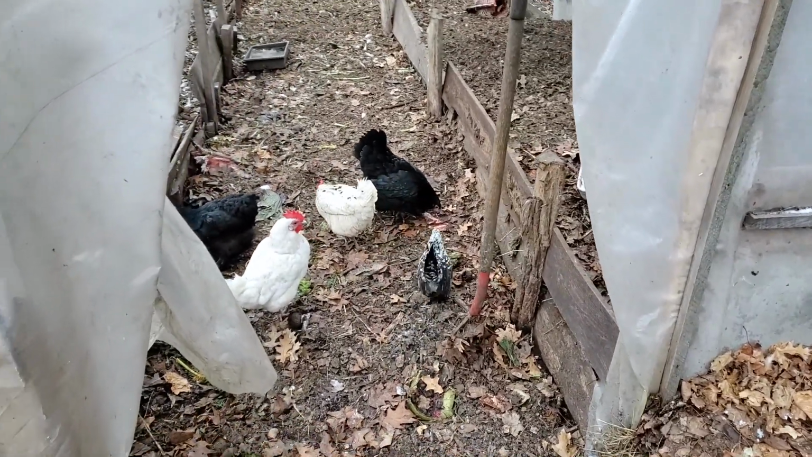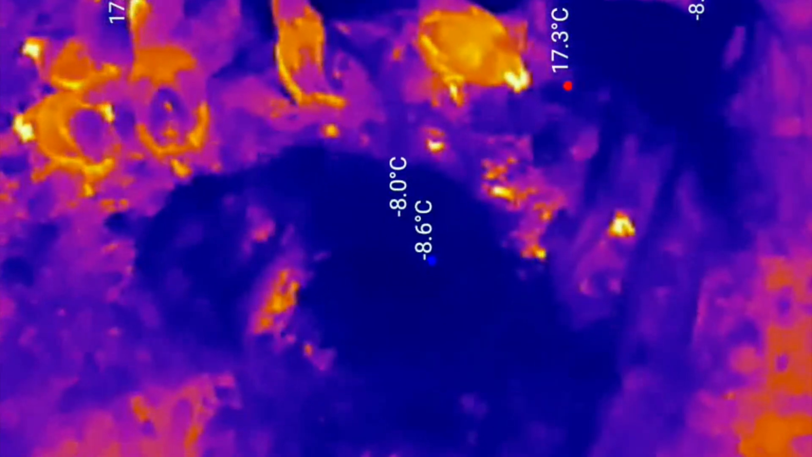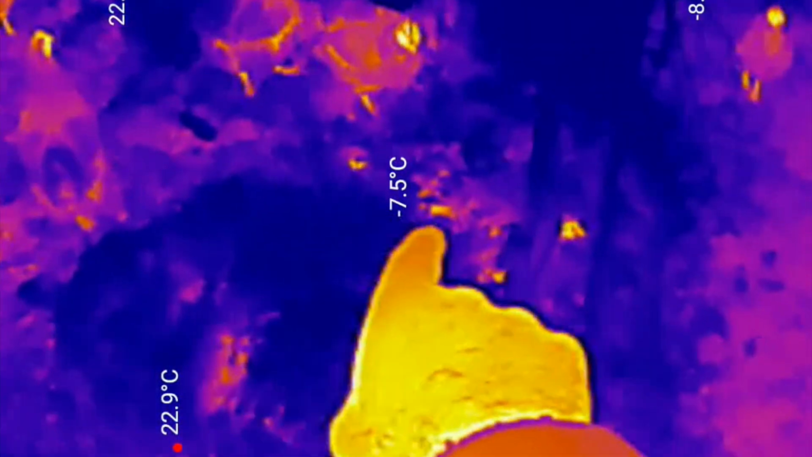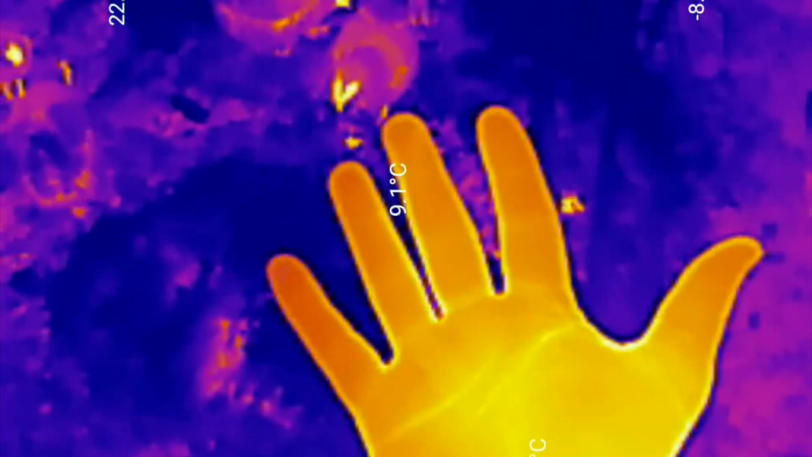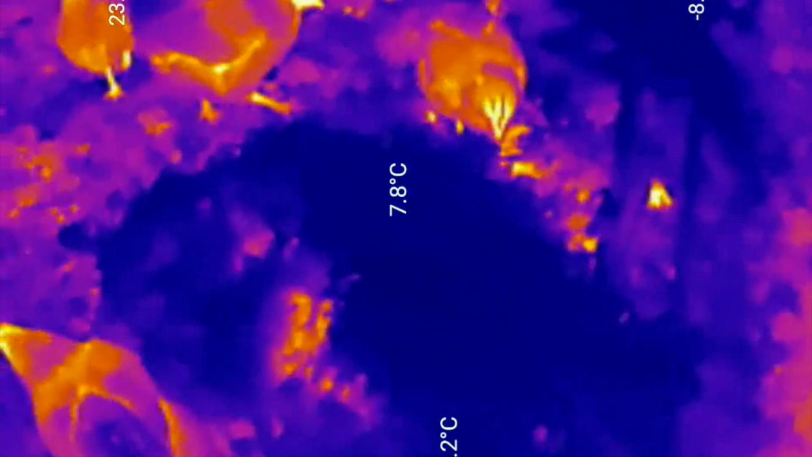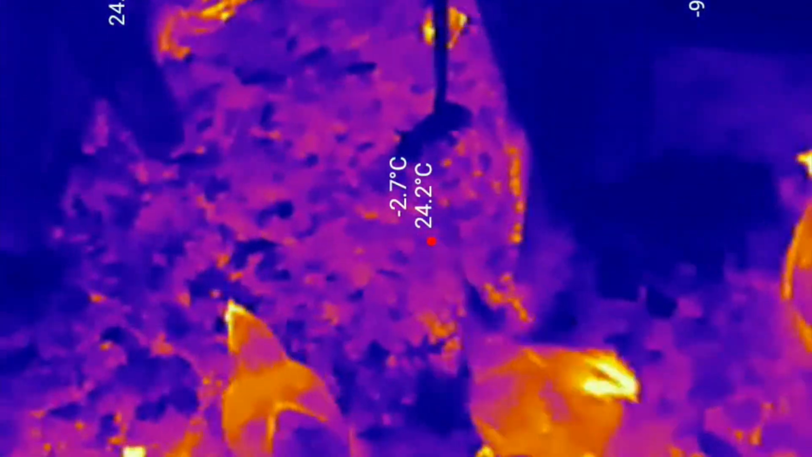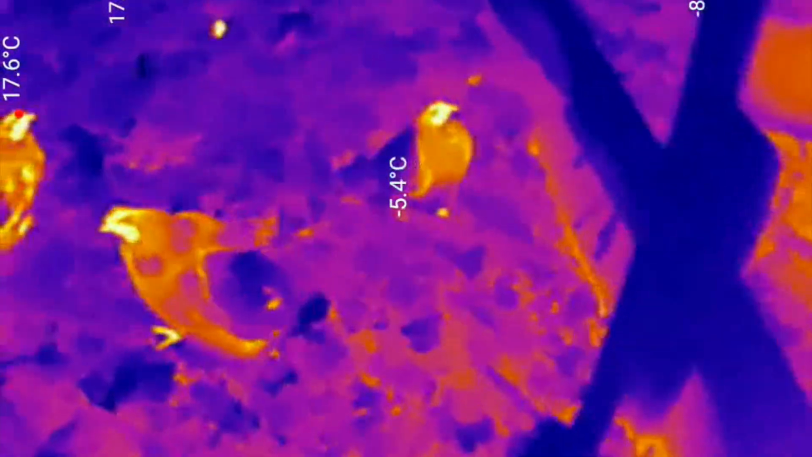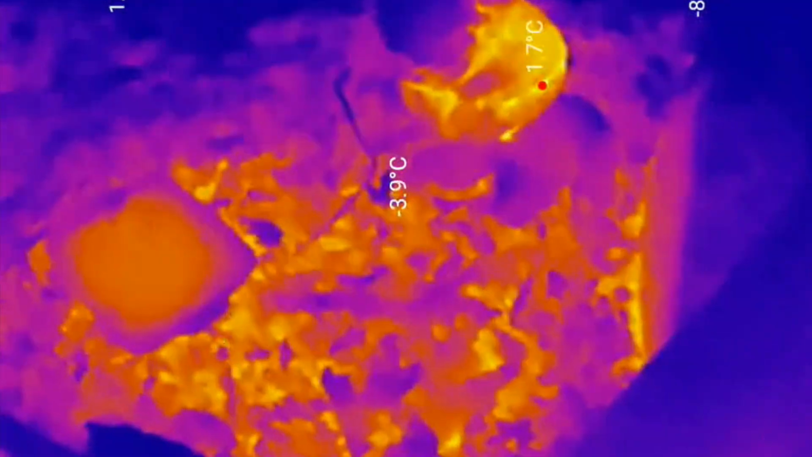I'd like to see what that actually looks like. So here's this area outside. You can see the hot pocket sneaking through. Boy, you can see my hand very cold at the tips of my fingers. My pinky finger, it hurts because it's actually cold enough, and it's interesting to see that. I'm gonna have a lot of fun with this thing. See some hens in here. So this is where I think it'll be, for me, very interesting. It's the first time I'm trying this. Lots and lots of heat radiating up in this area.